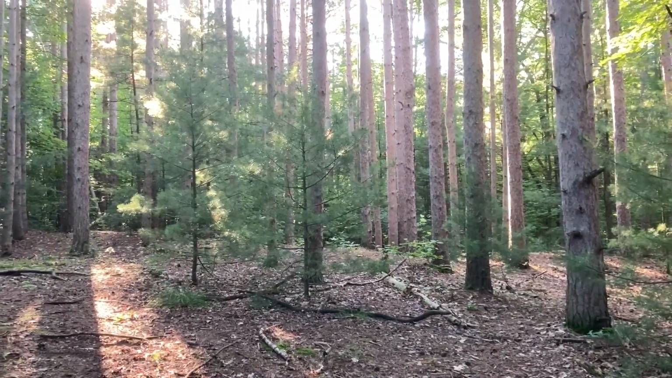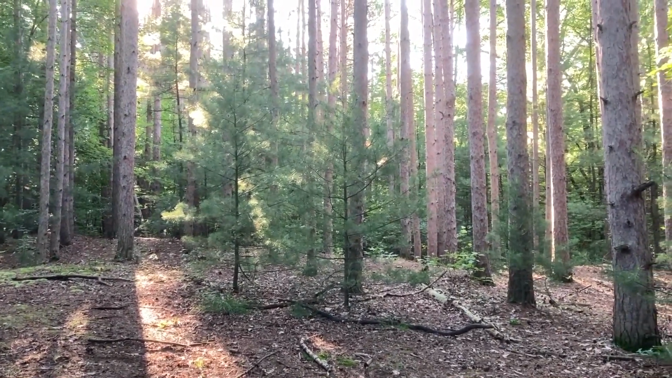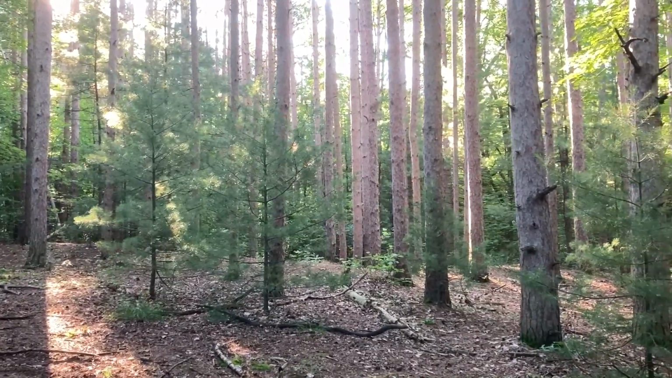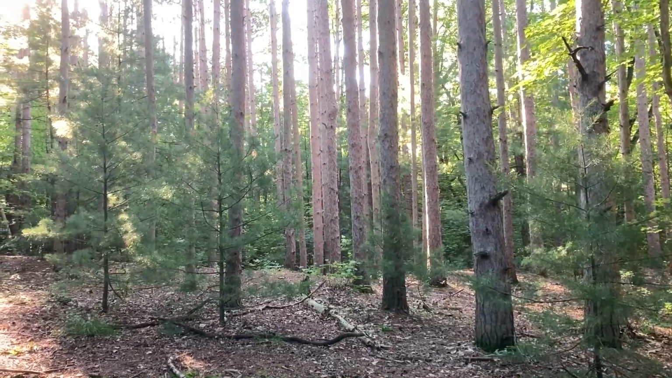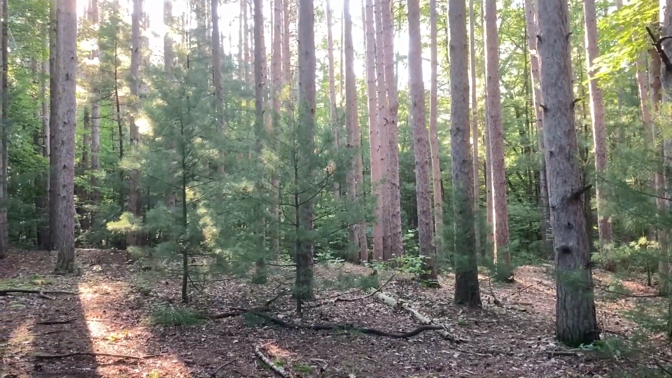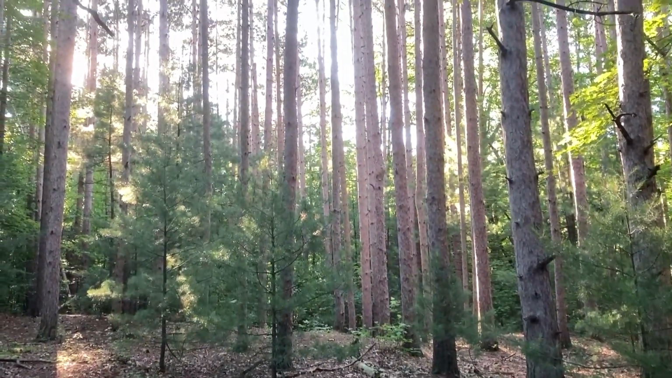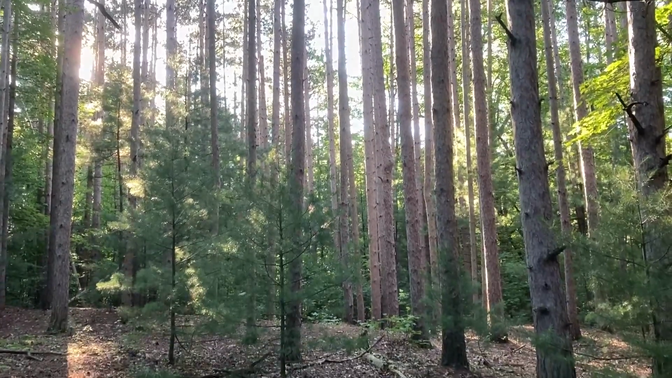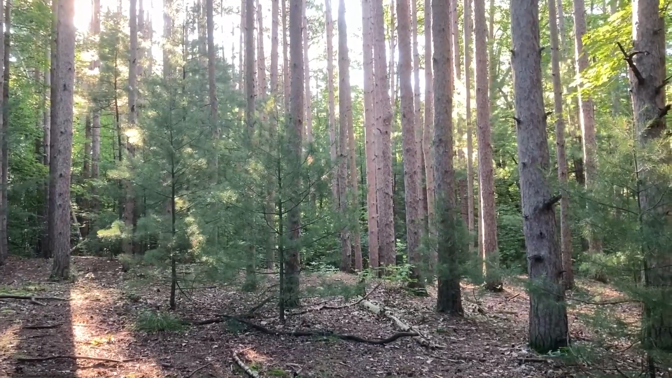So I brought up in a recent video how when shooting black and white images, texture, comparisons, contrasts of any kind really pop out. And so here we have little saplings against taller, older trees. This just makes for a good subject study on trees in shapes and sizes and how the backlight is adding to the setting as well.